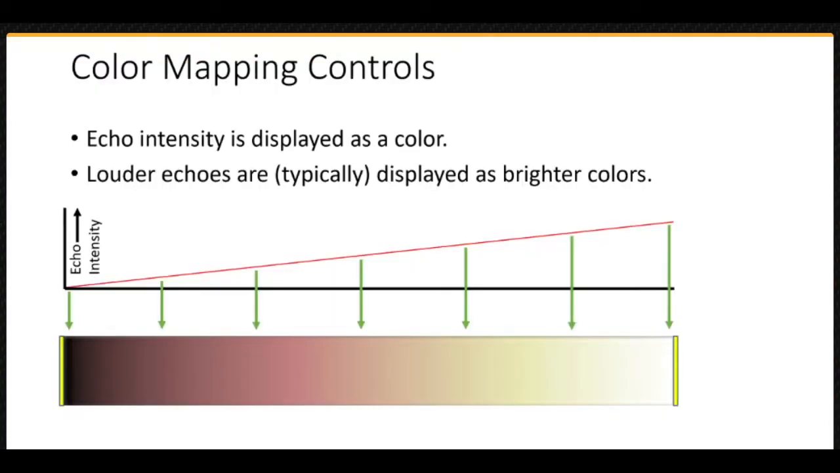This image shows how the different intensities of the echoes are converted to a colour. In general, the greater the intensity, the brighter the colour, but you'll see shortly that this is not always the case.